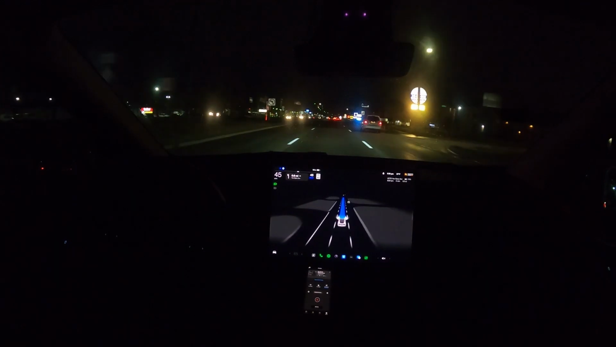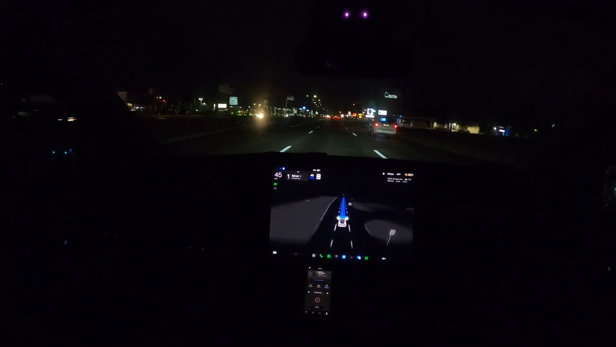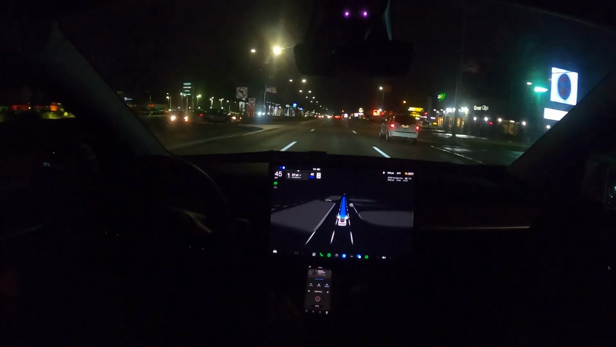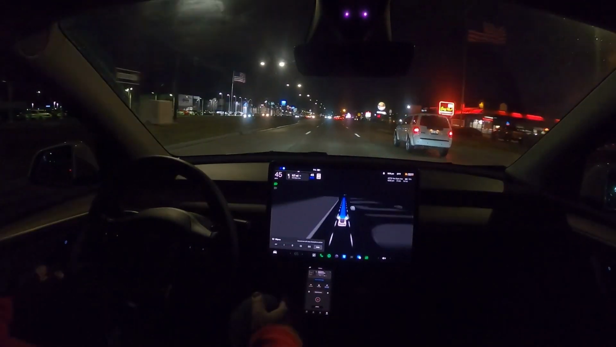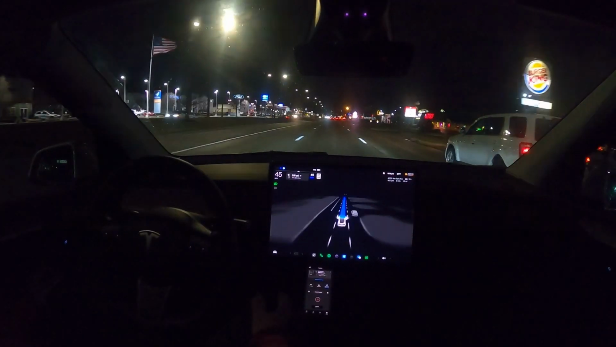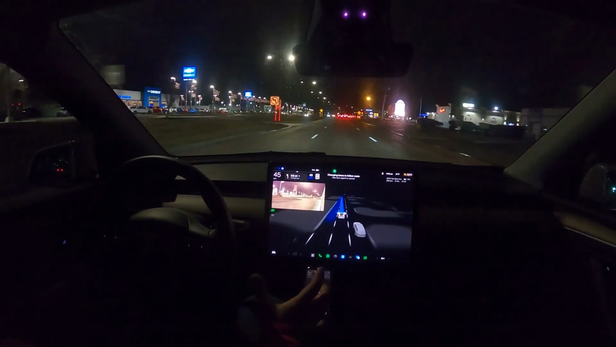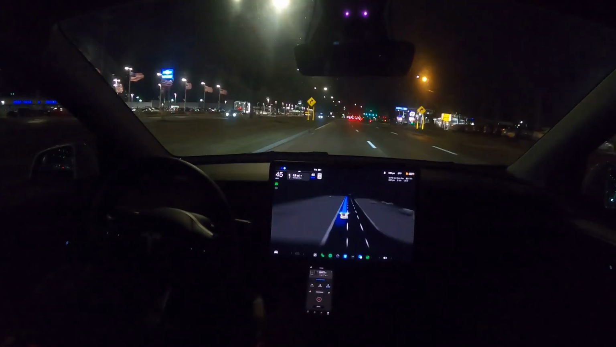A little side note here: as I made those two videos about 11.3.2, as the few days progressed before we got this new update, I noticed that it was giving me a lot of phantom braking throughout the day in neighborhoods and just random stuff. So far, we're good, and it's getting over a lot more quickly. Feels just a little bit smoother, but again, let's see how this version settles in.